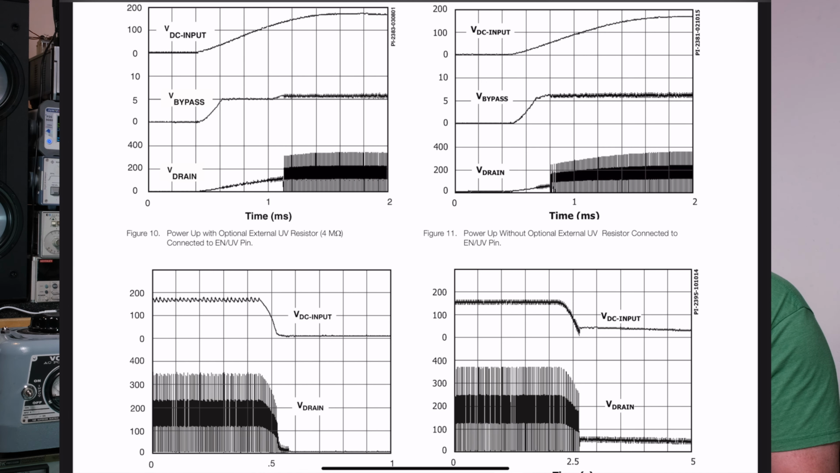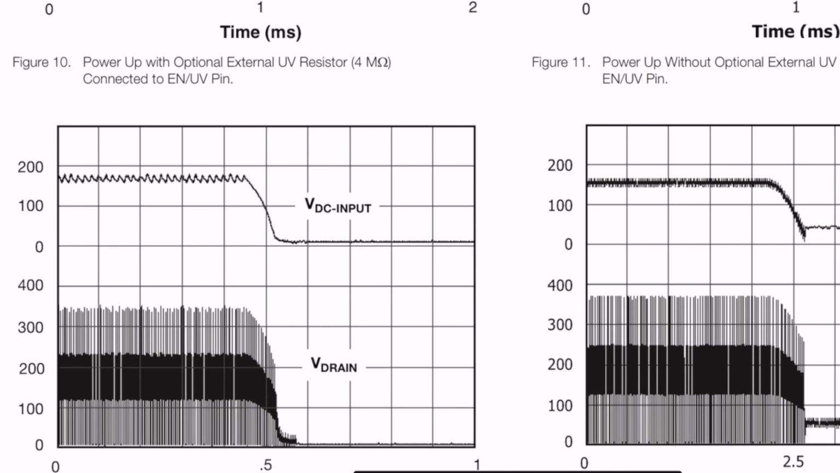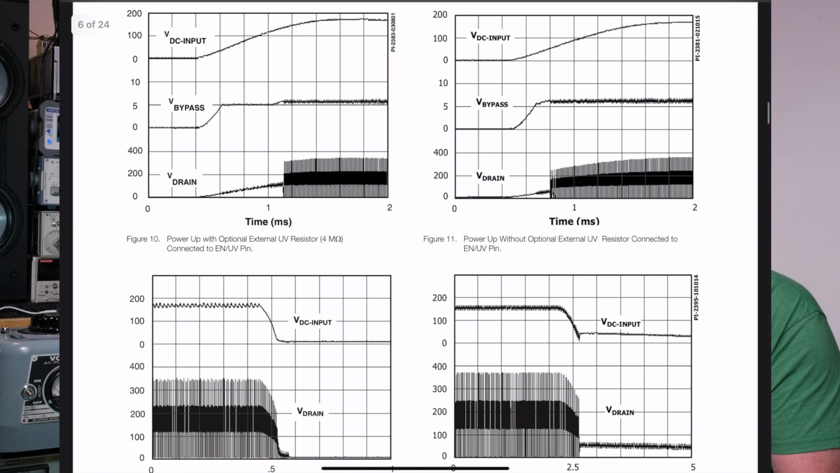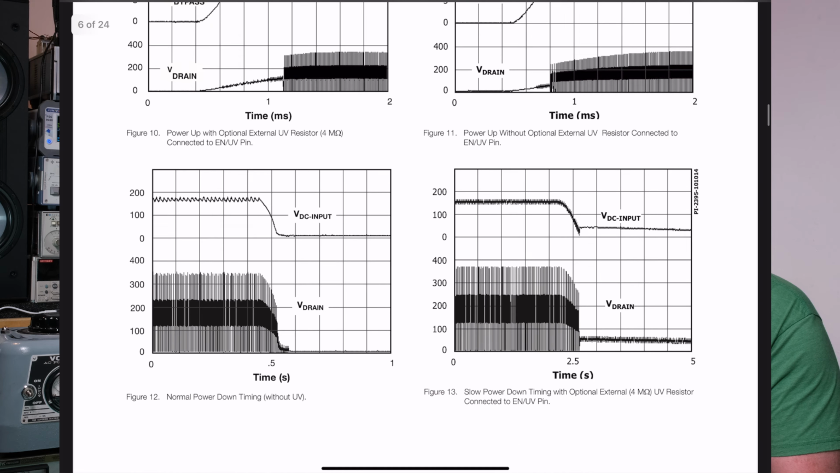So, soft starts. Now on the bottom two graphs, you see the other condition. It turns off; it kind of doesn't reverse. When the input voltage drops to a certain point, it stops switching, but it ramps down, so it does a soft stop. That keeps you from having too much inductive kickback and other issues. So soft start, soft stop.